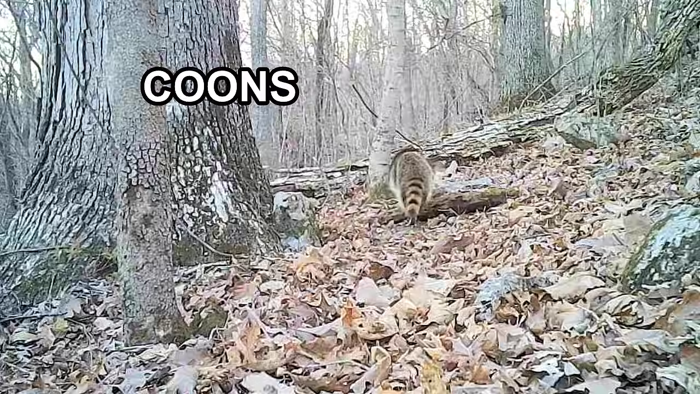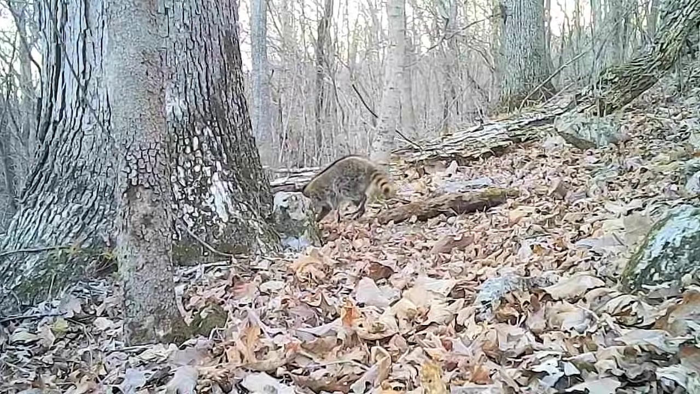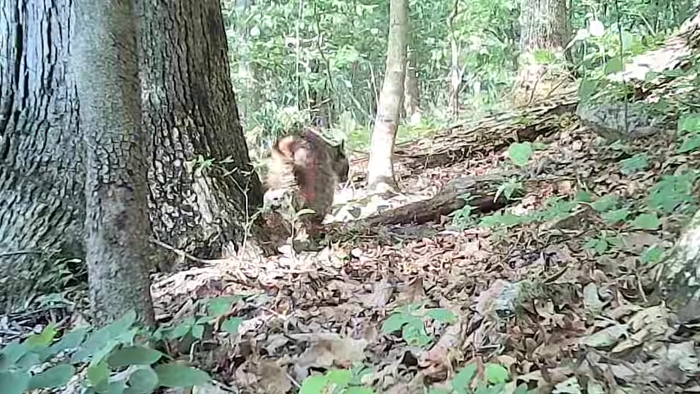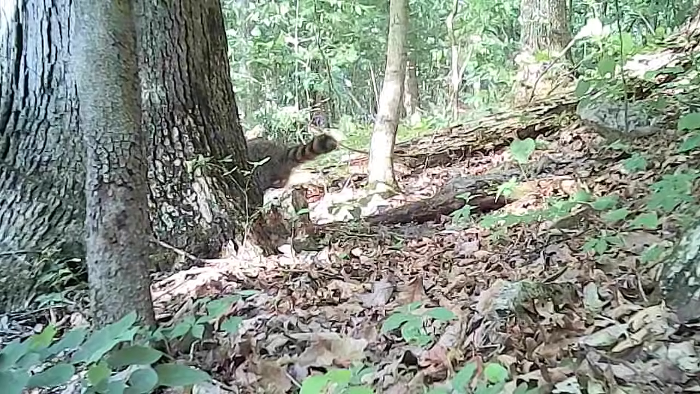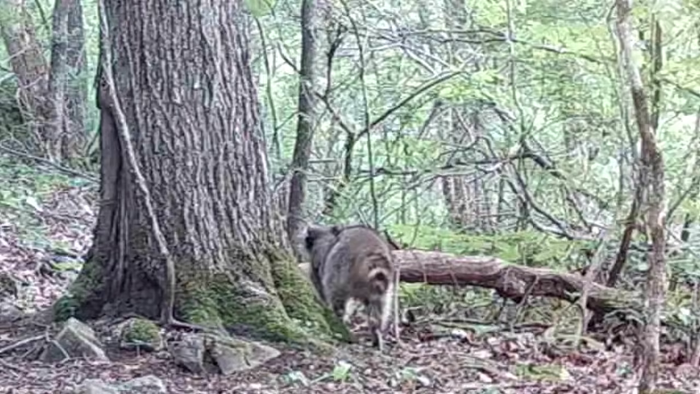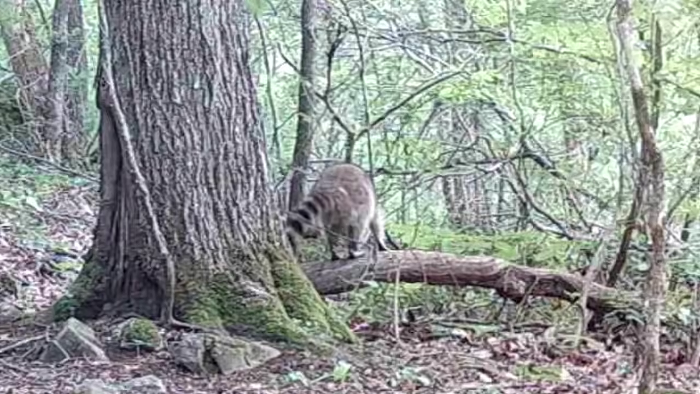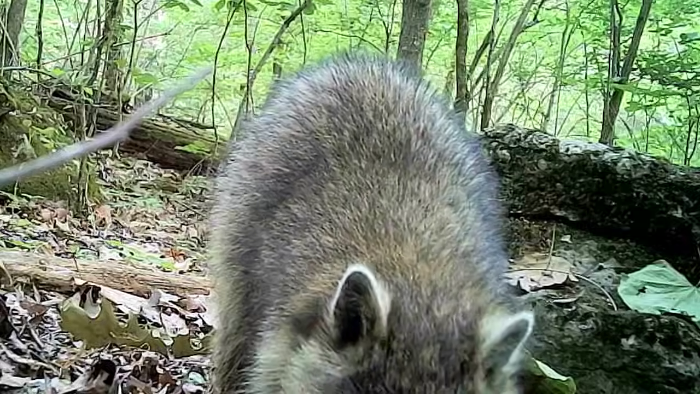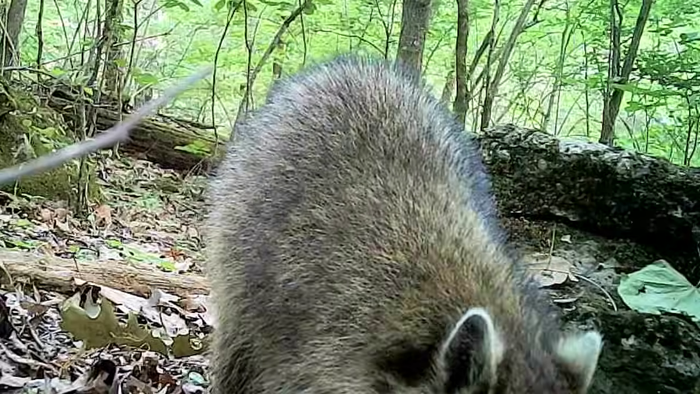Now the coons are next, the old raccoon. They're out during the day, mostly in the spring though, early summer, marking the rock during the day. That's their marking post. And they're everywhere. But when it gets real hot, they usually stay out at night. And sometimes they get right in front of the cameras. The smartest little animal in the woods.